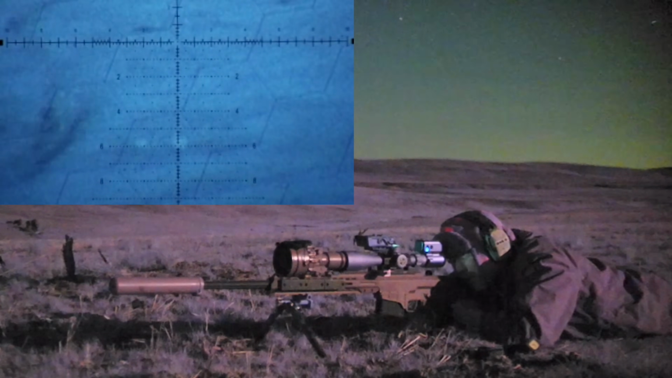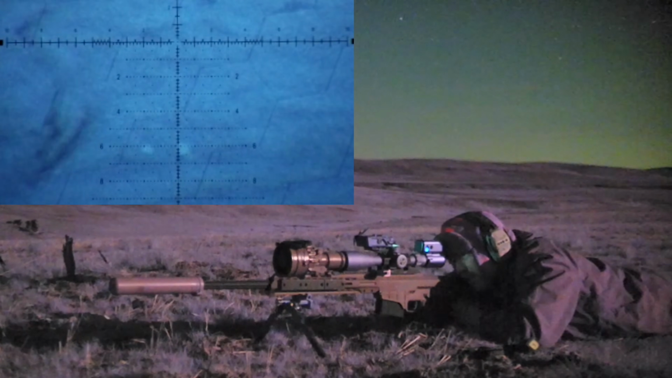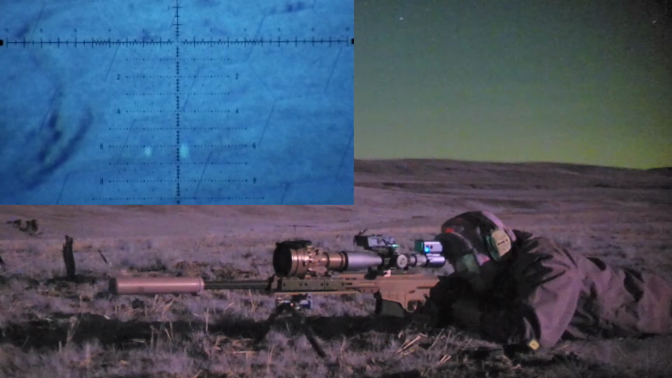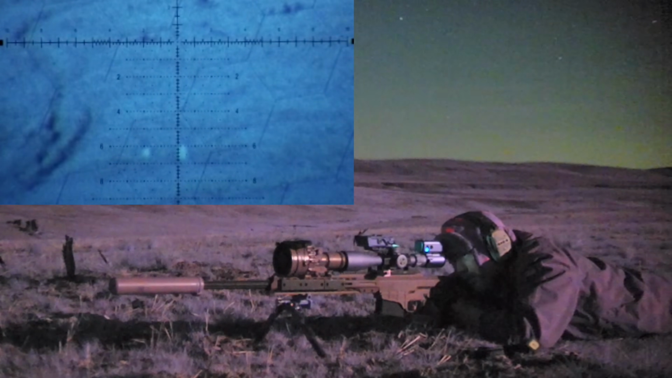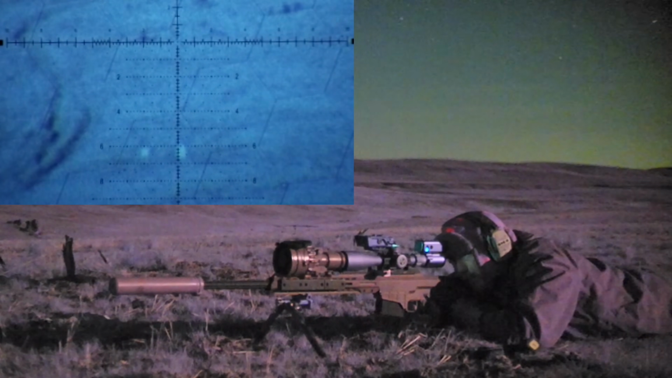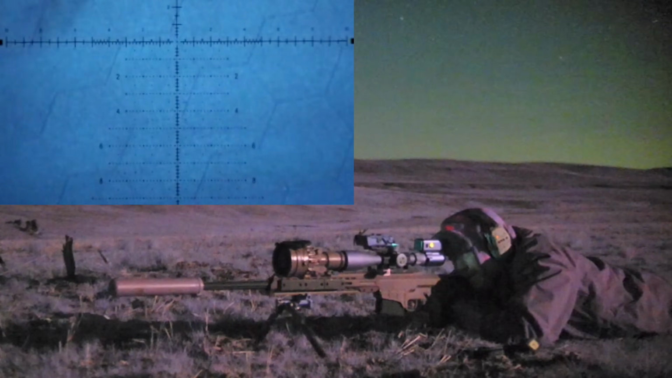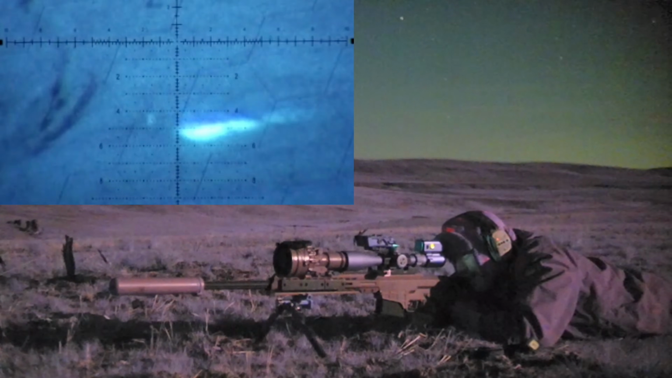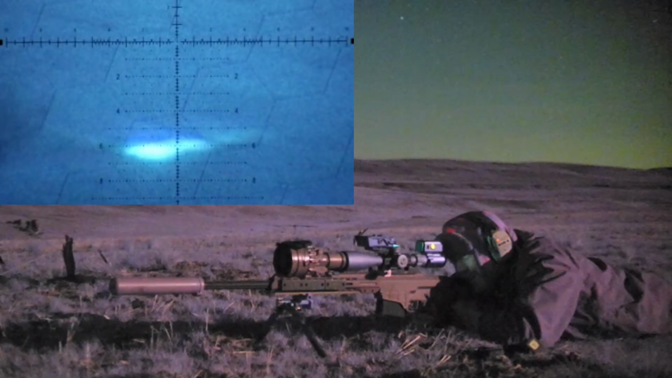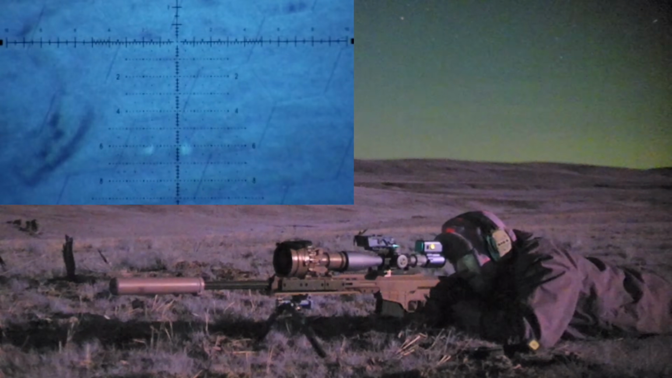So it's calling for 0.2 left, which would be something like spin drift. So let's just go ahead and hold it here. 0.2 left. And I'm just going to hold that 6.5, left edge of plate. Impact right there. 1,000 yards after dark. That's a full-size IPSC.